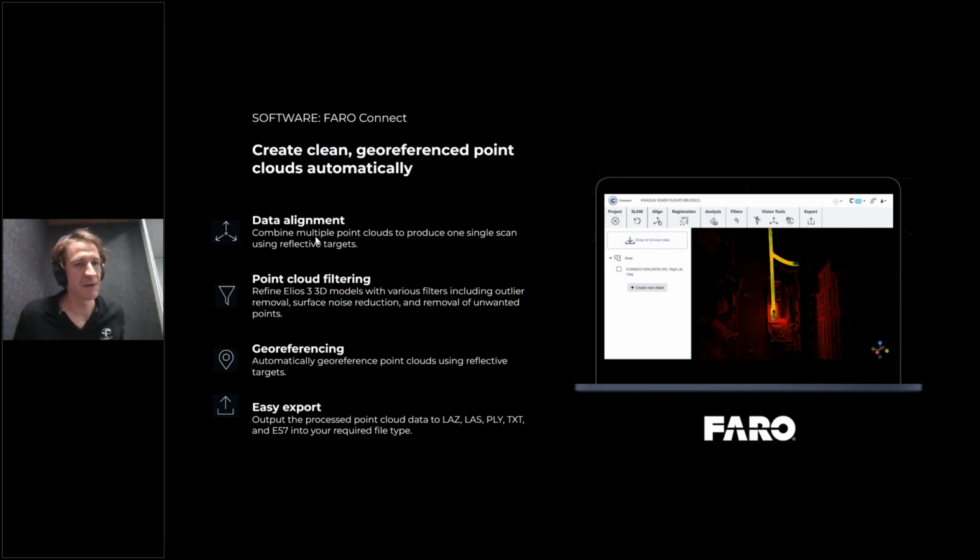There are also very interesting options for point cloud filtering. Typically, you can clean the data sets, etc., and finally export data to various formats, to various other software that Faro is used to interfacing with, etc.